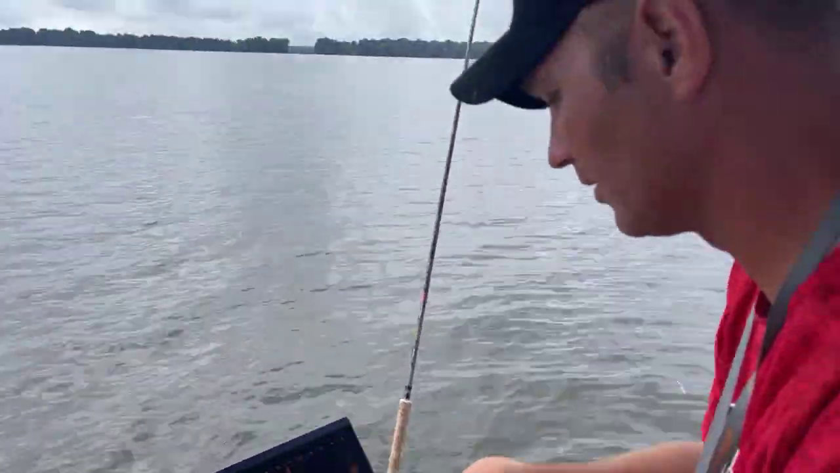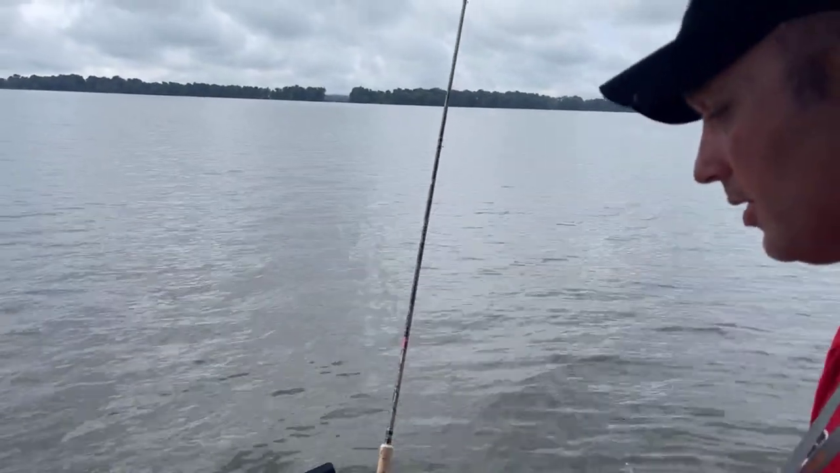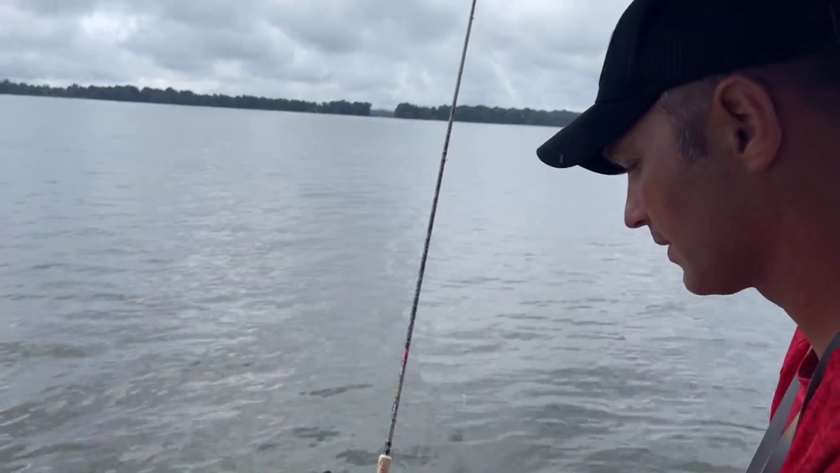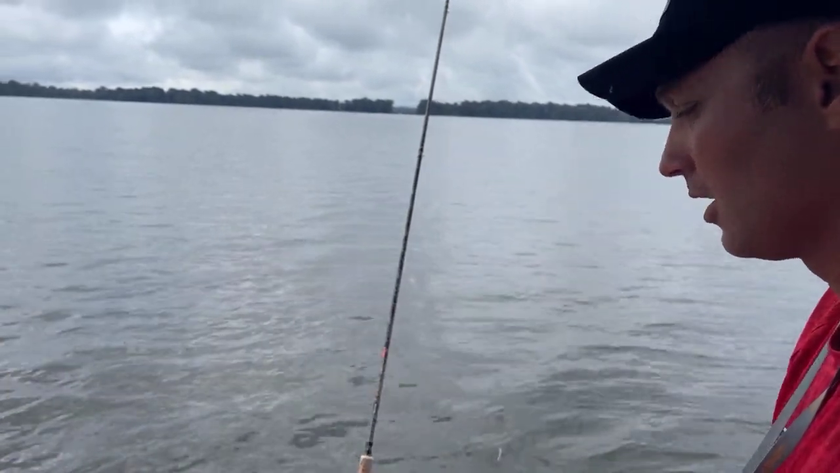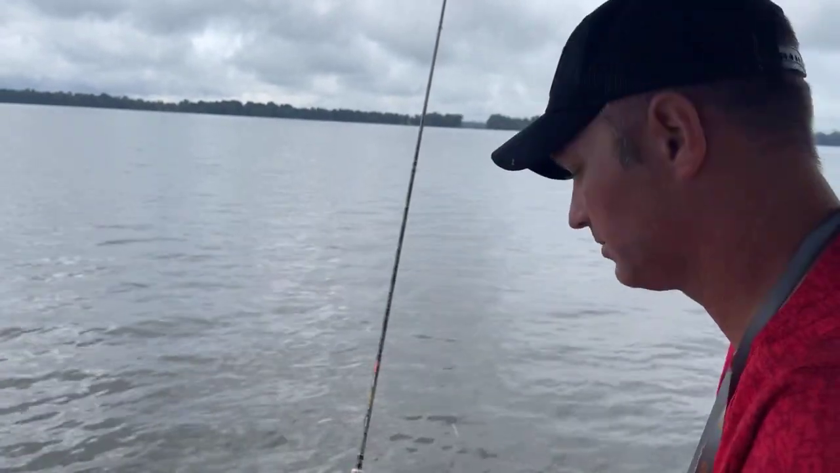Like you're out here using your live scope. Sometimes you just got to give it up and go to the next fish, and not spend a whole lot of time on that one fish when he ain't gonna eat.